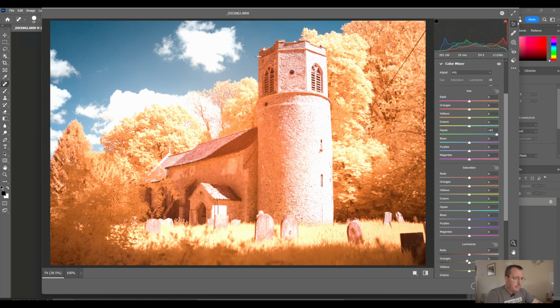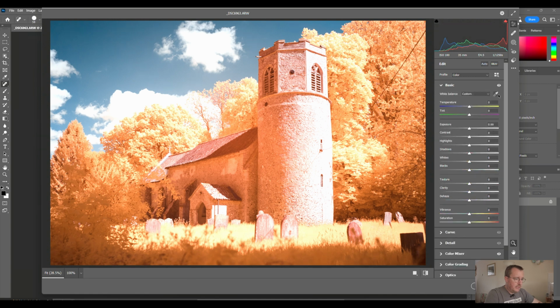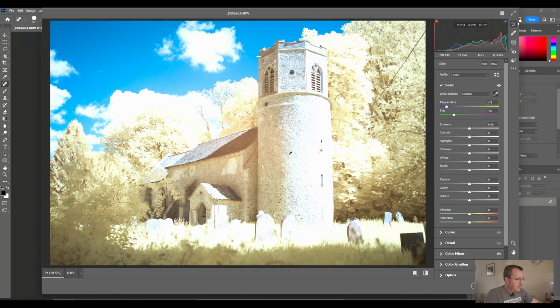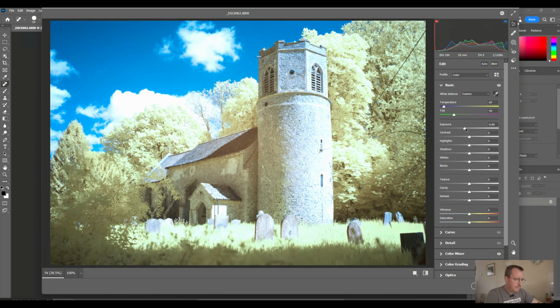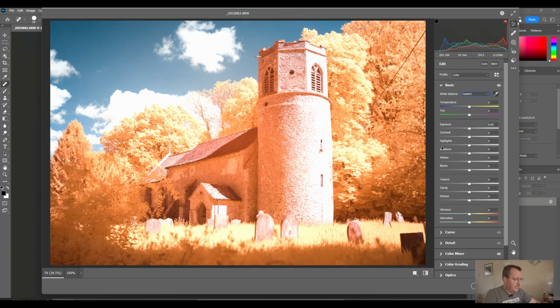What we could also do is try making the stone of the church our neutral point. So just out of curiosity, if we take the white balance dropper and do that, that looks fairly awful to my mind, but it's made everything go a bit too bright, so let's pull the exposure down a bit. I don't know what you think. I think the foliage colour now has gone a bit sickly, like, if your urine was that colour, you'd want to be seeing the doctor. So I think I'm going to put that back to how it was, and I prefer the slightly vibrant orange that we have there.